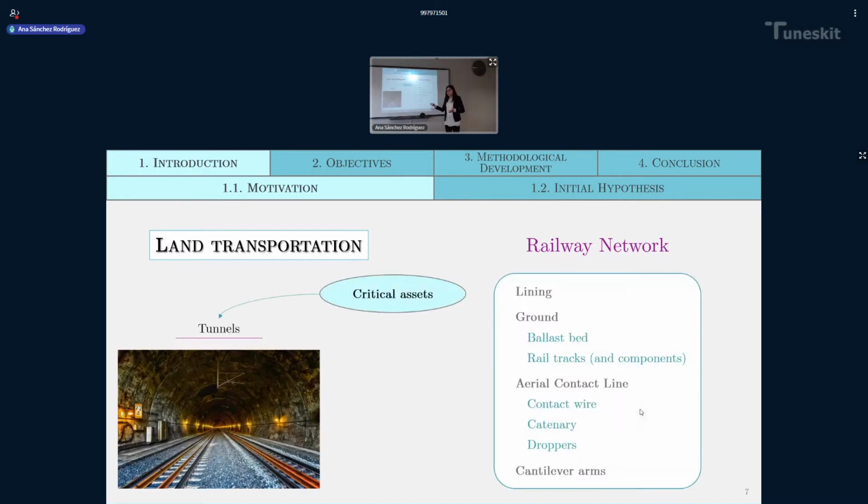As with bridges, tunnels are an asset that is really important in this network because tunnels were created as a necessity to save a natural barrier as it could be a mountain, although nowadays we don't use it entirely with that end.